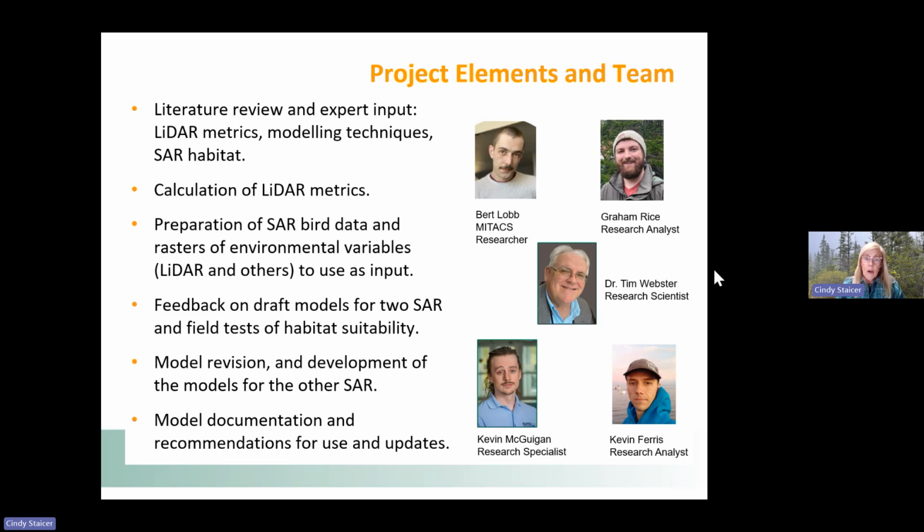the SAR bird data that Andrea talked about from the ACCDC had to be processed, and then they needed to generate rasters of all of the environmental variables, including the LiDAR variables and all of the other ones, because these are used for inputs into the models.